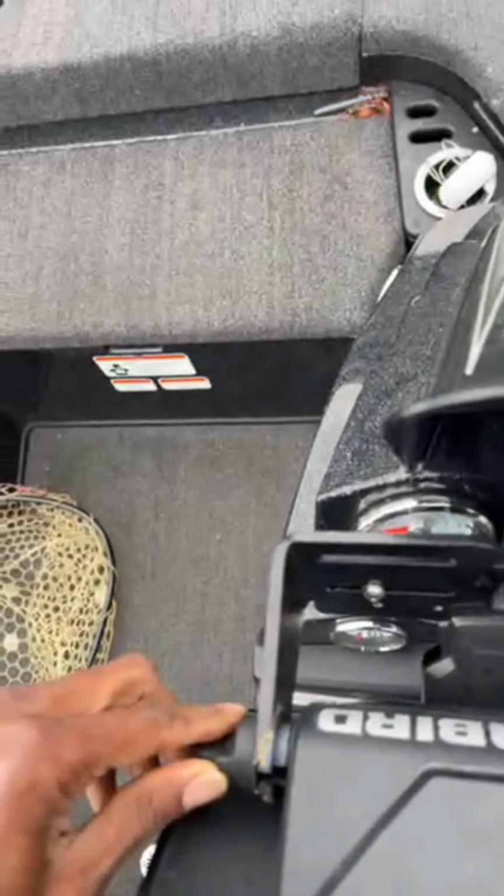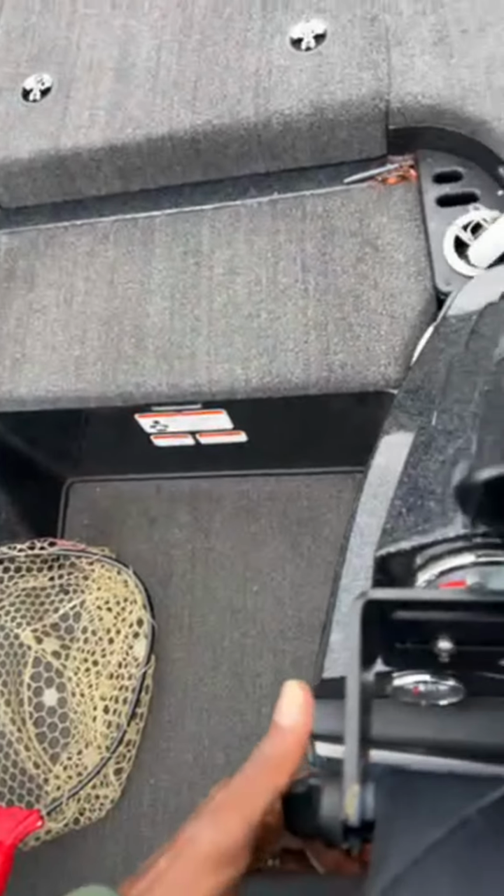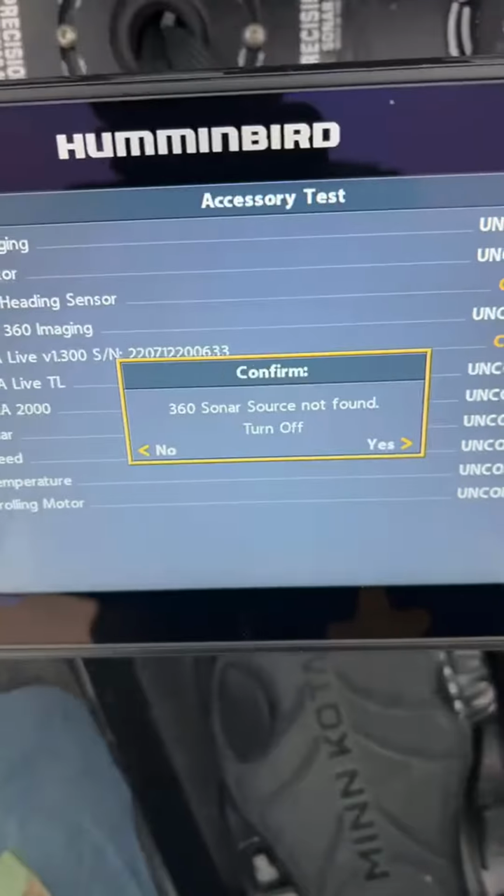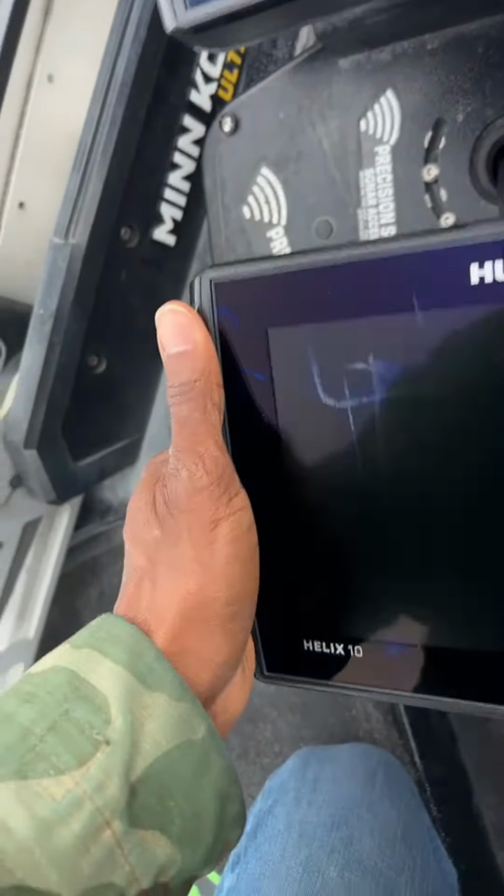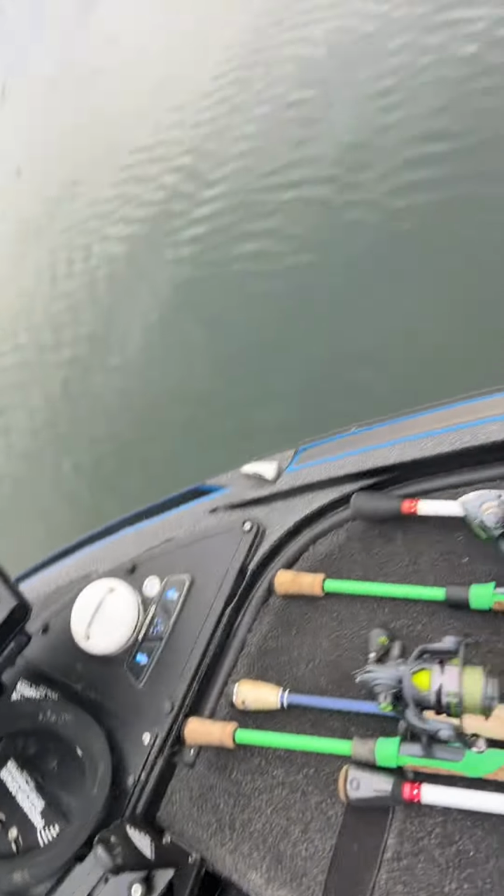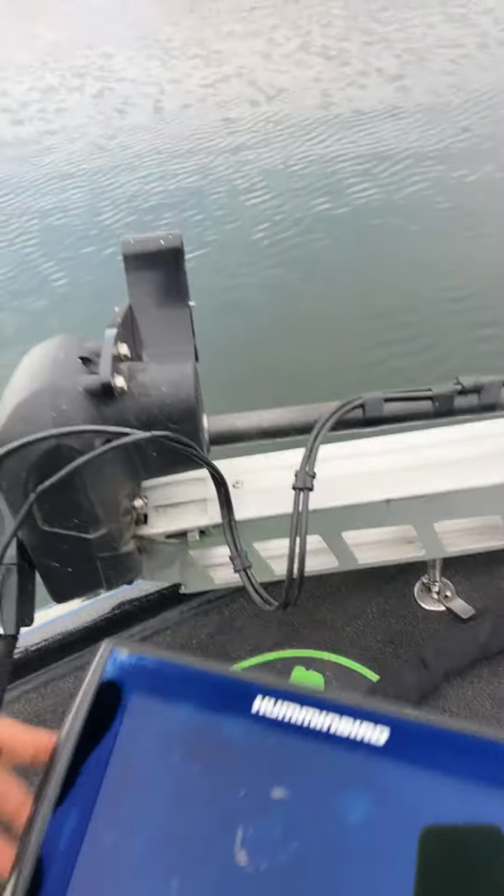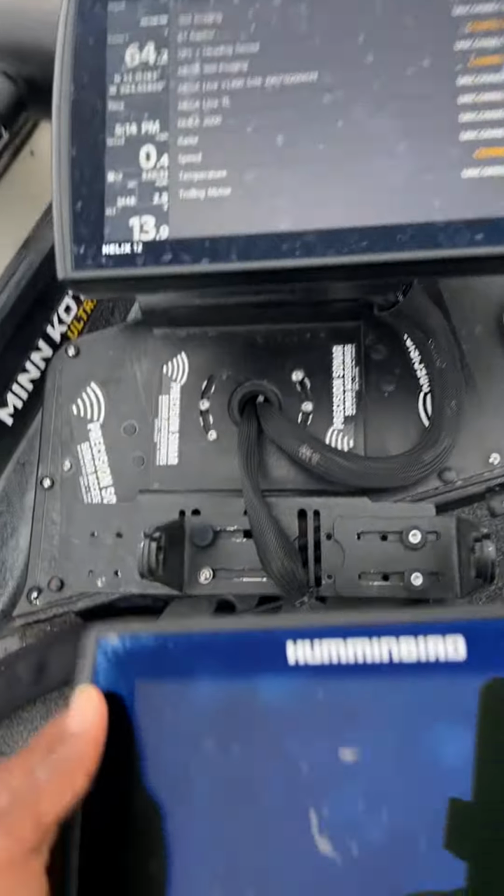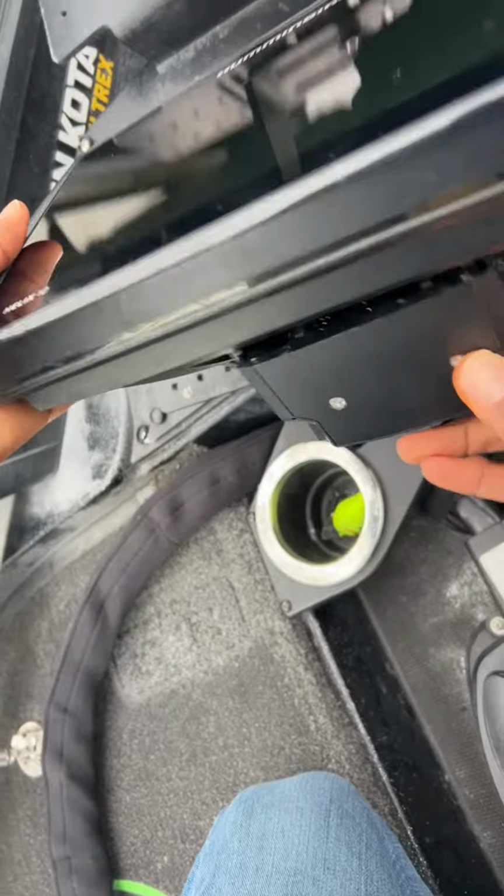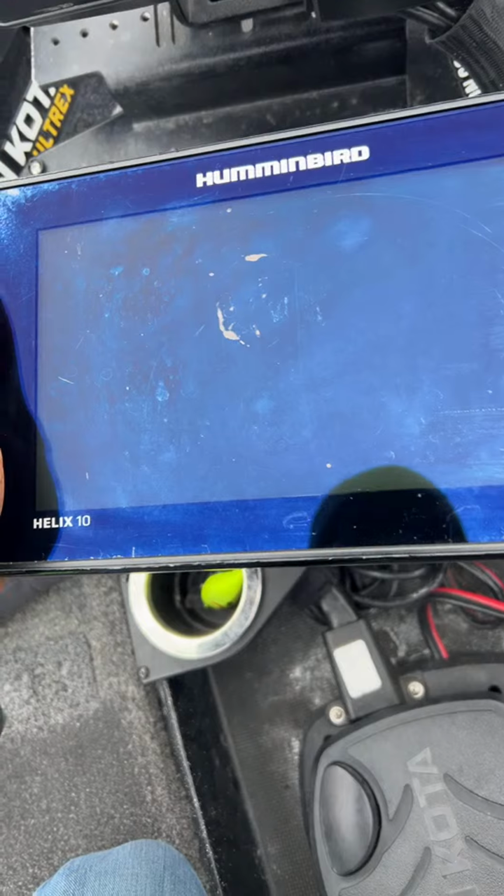Phil said, let's catch a big one today. All right, we're gonna see if we can make it happen, Phil. But let's swap this. So this is the older G2N unit, and this one up here in the front is my G3. This G3 unit is the one that I need to have up there to run that transducer in the back. And if you guys take a look, my 360 is actually gone because I have to send that back off to Humminbird support. They're probably just going to replace it for me.